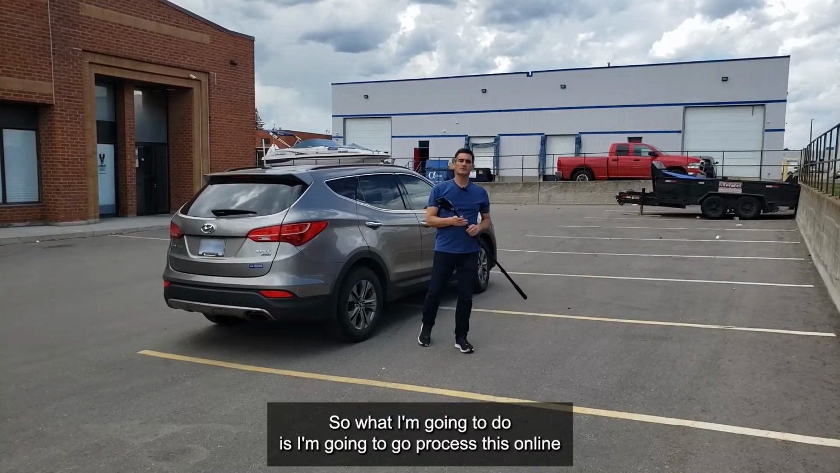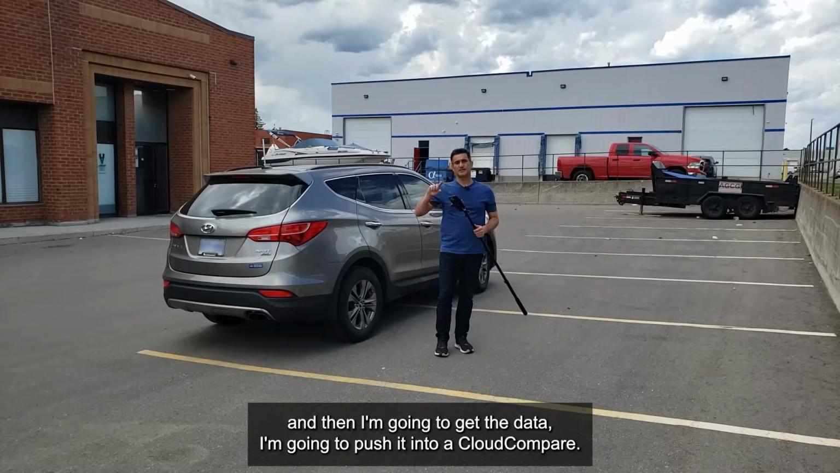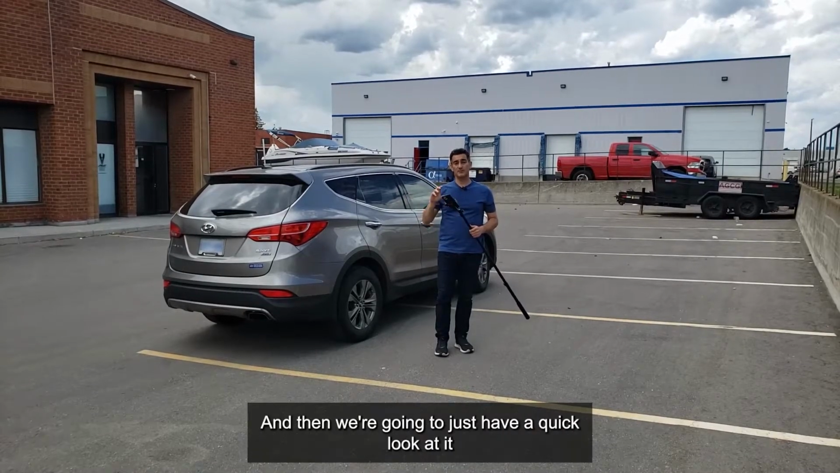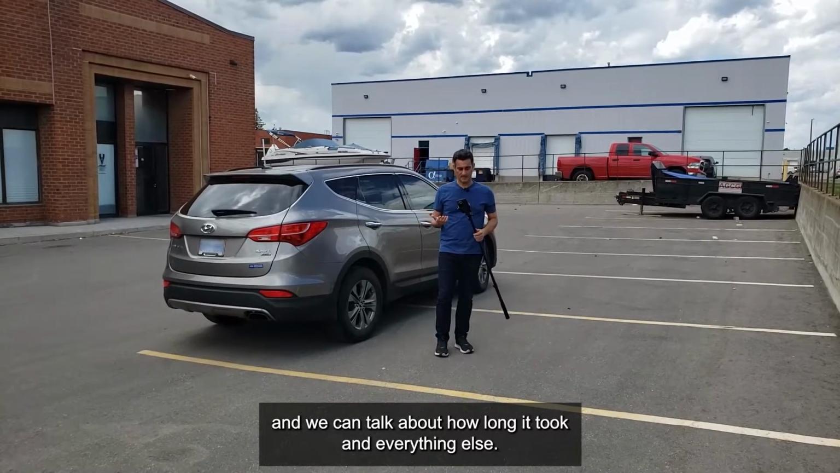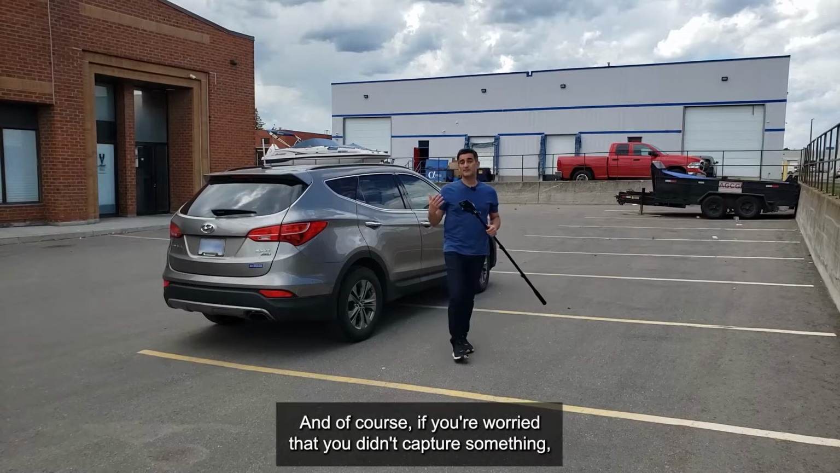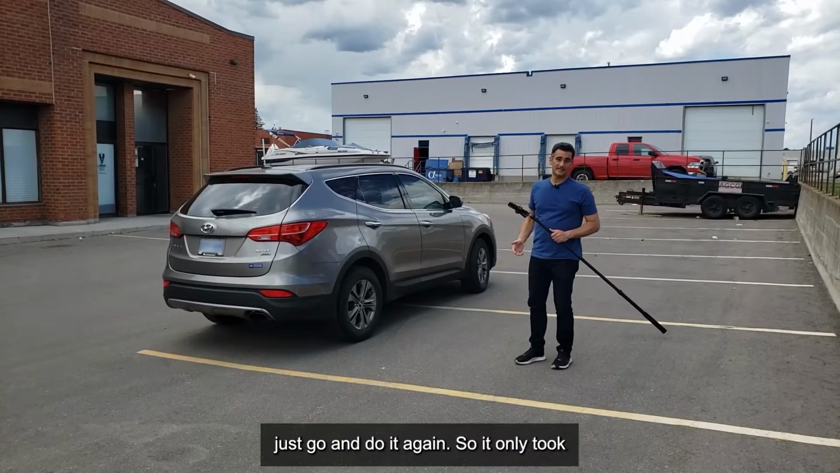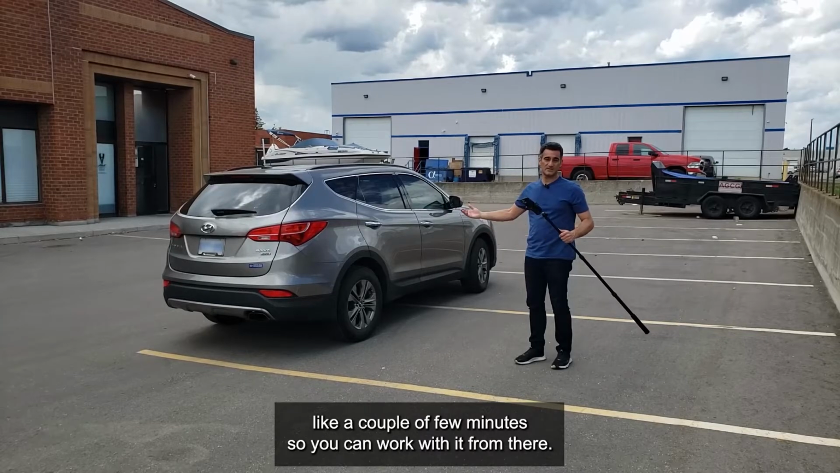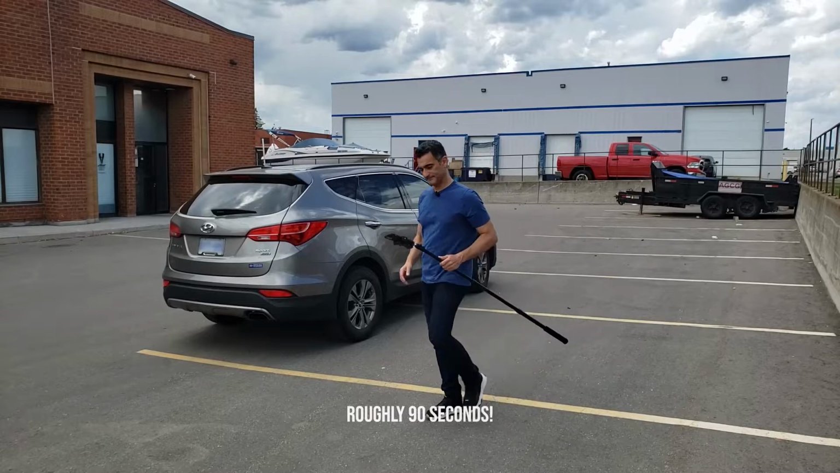Okay, so what I'm going to do is go process this online, and then get the data. I'm going to push it into Cloud Compare, and then we're going to have a quick look at it, and we can talk about how long it took and everything else. But you can see it was pretty quick, and of course if you're worried that you didn't capture something, just go and do it again. So it only took a few minutes, so you can work with it from there. All right, thanks.